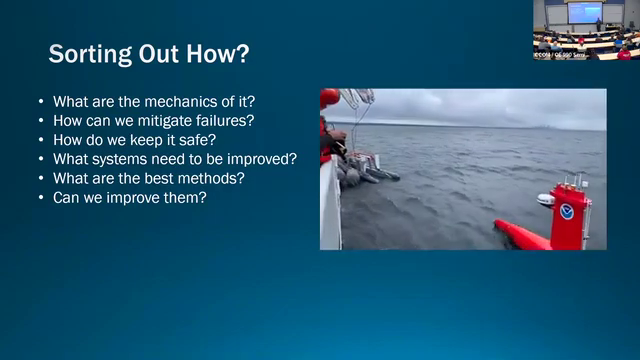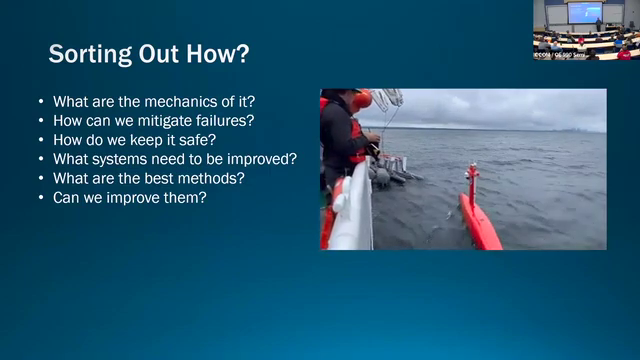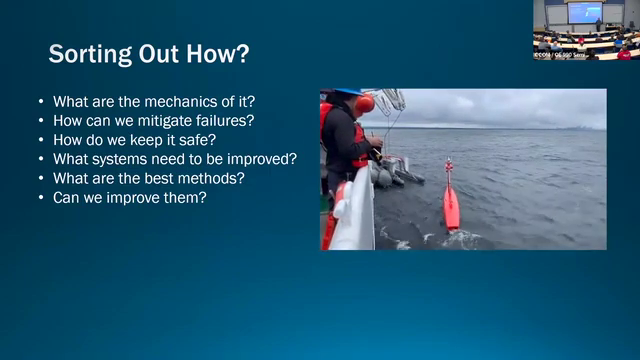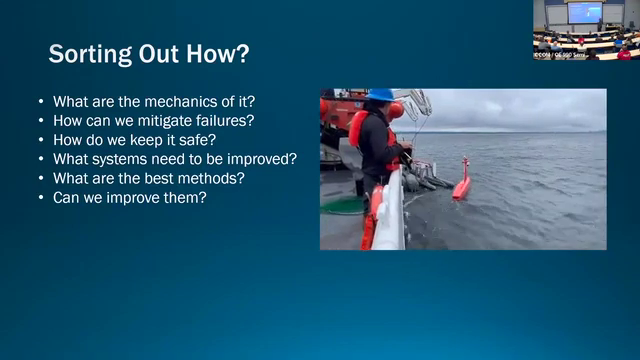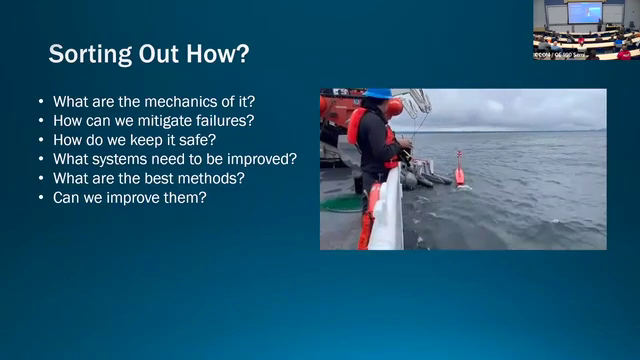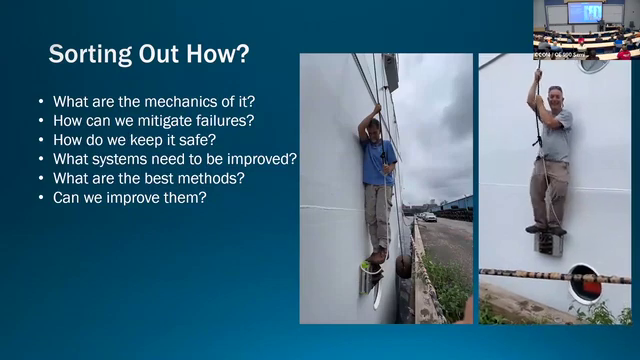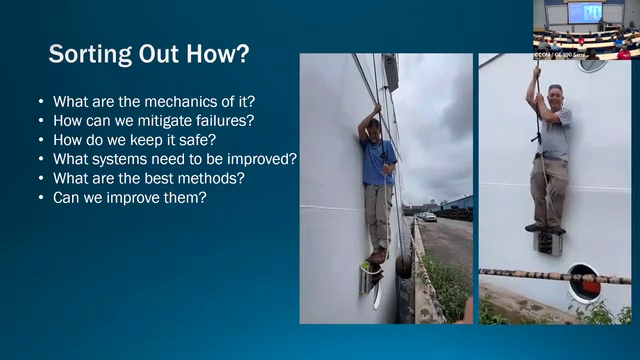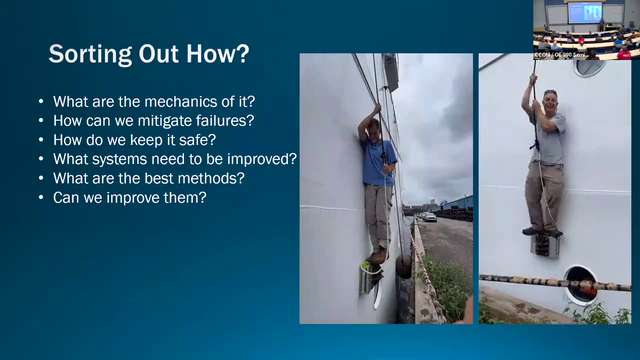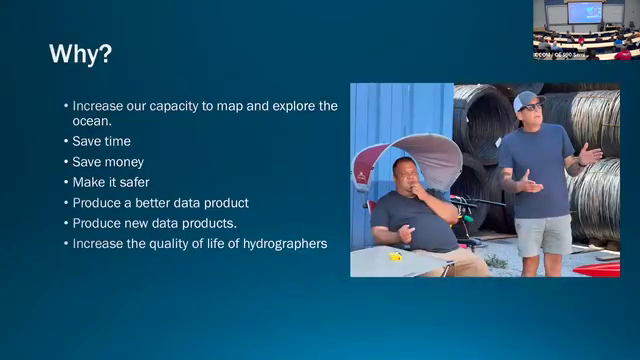We work with the manufacturers of this boat and others to give them feedback on how to improve the systems, and we try to help them redesign things where we can. We try to sort out what the best methods are and figure out how we can improve those things. Some of it involves thinking out of the box and figuring out how you mount a painter boom on the side of a ship that you can't weld on and you can't bolt into. So we did it with magnets, and this was our testing efforts to make sure that that would hold.